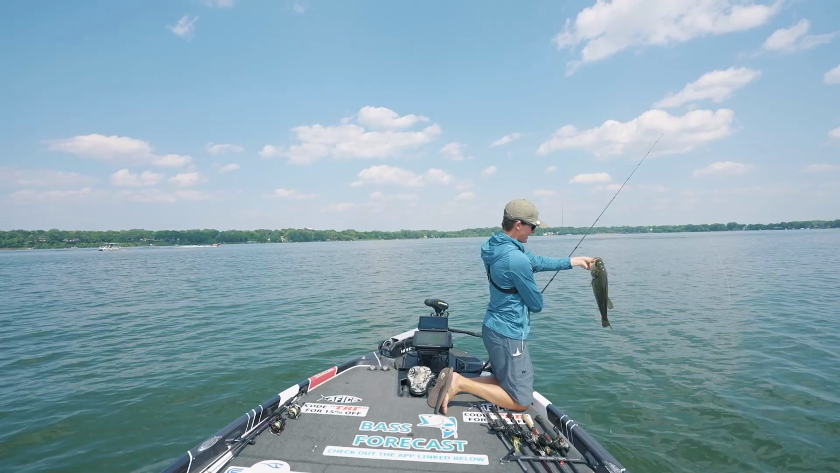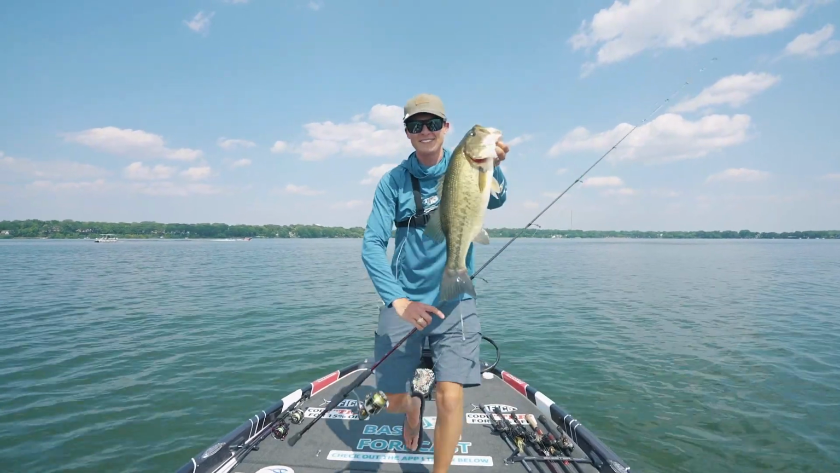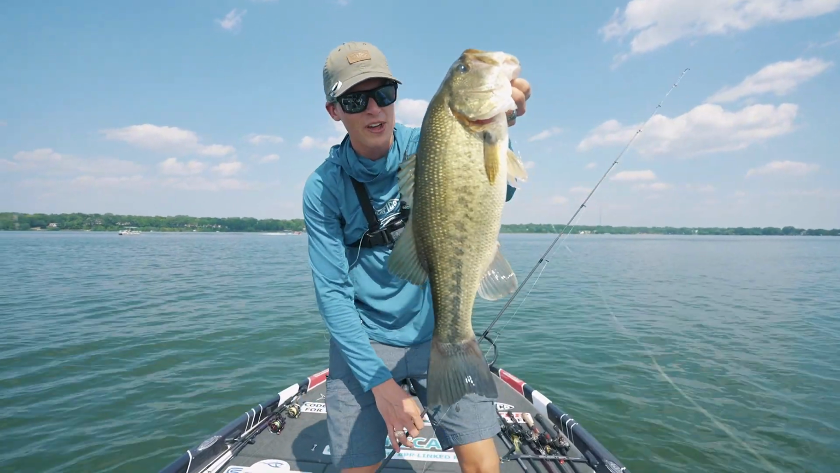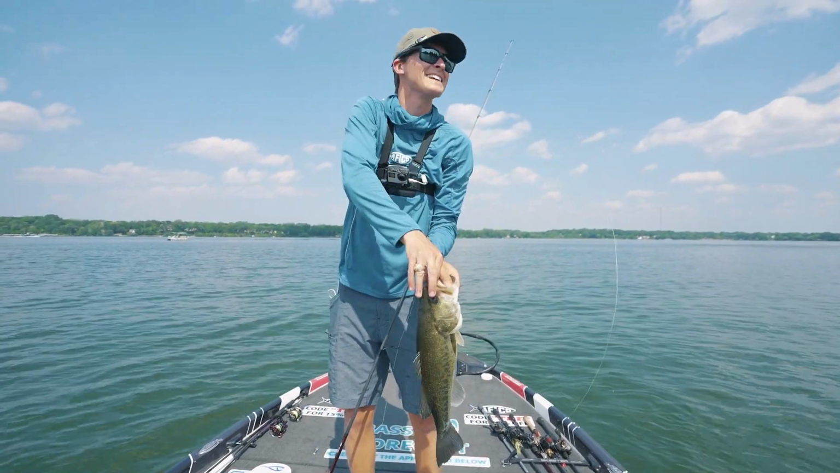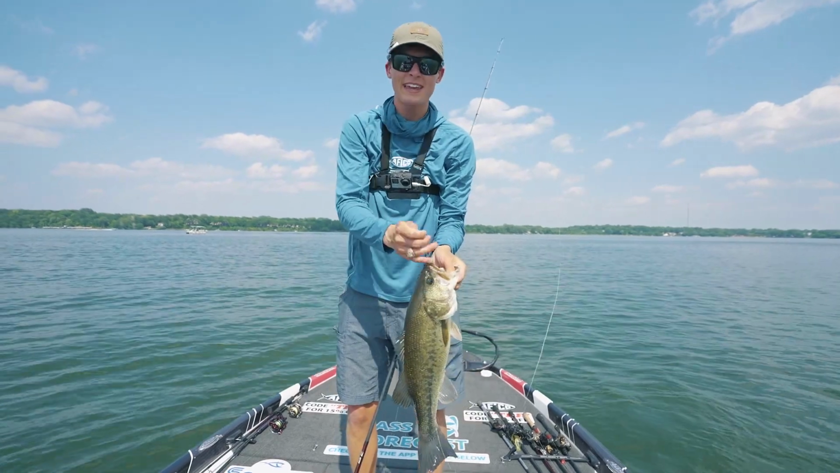Bring it in here, yes. Oh, baby, look at that thing right there, folks. That thing's gonna go 3 1/4, 3 1/2. Beautiful offshore fish. Oh, that gets me so dang excited.